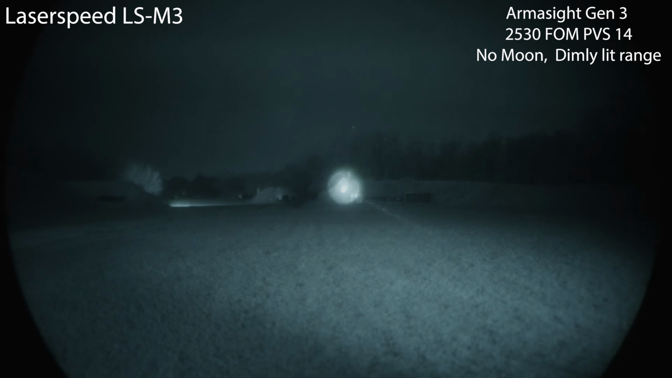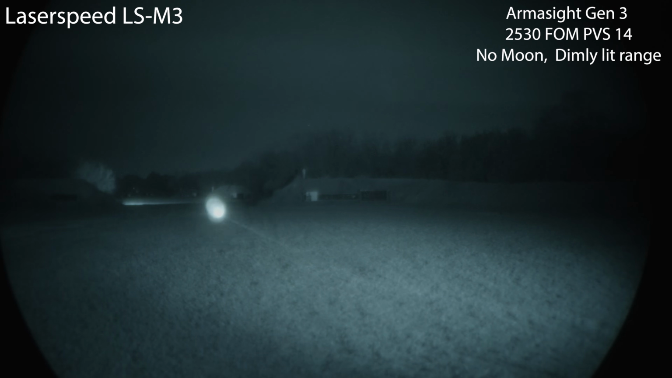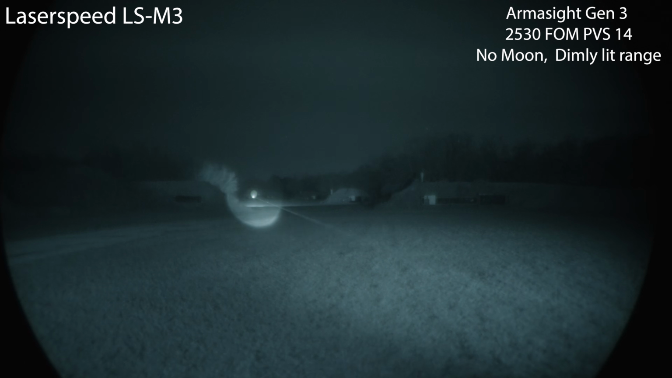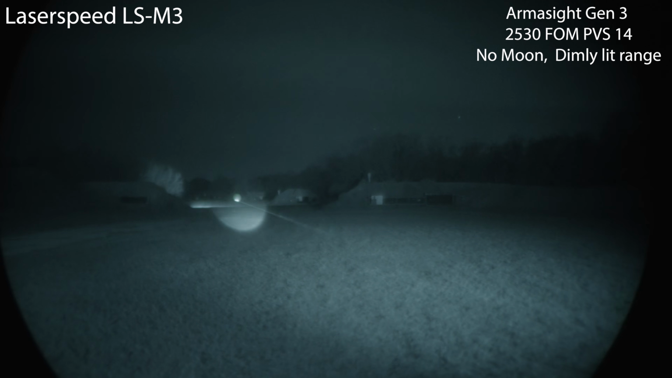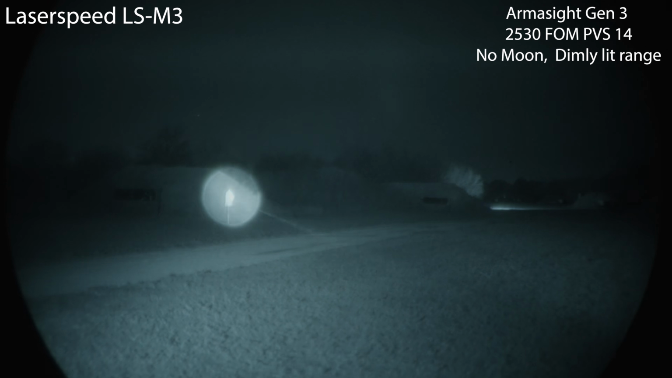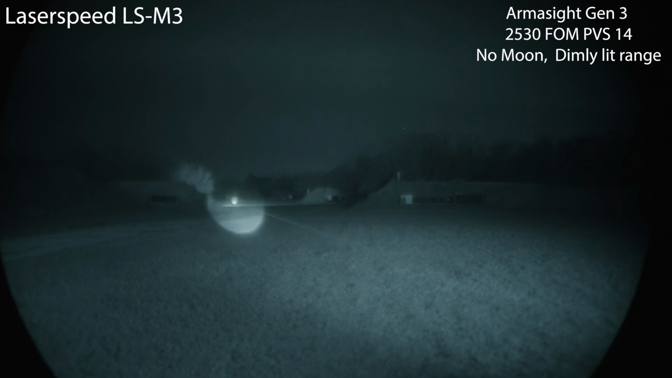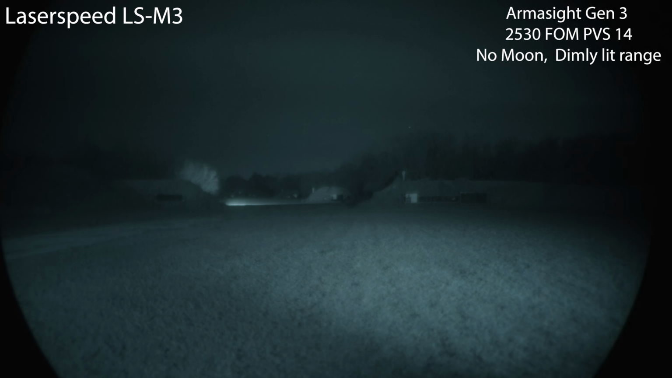Here's the Laserspeed LS-M3. I honestly felt like this was on par with the FL-5. Probably use similar components. I wanted to see how much this thing still blooms. I think it's improved with photonic barriers in place, but still a very, very bright laser. You can see we're now not really illuminating as much on the 500-yard range like we were when it was completely dark.